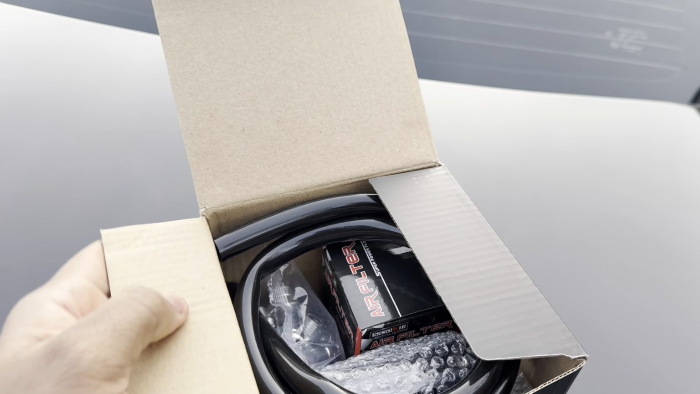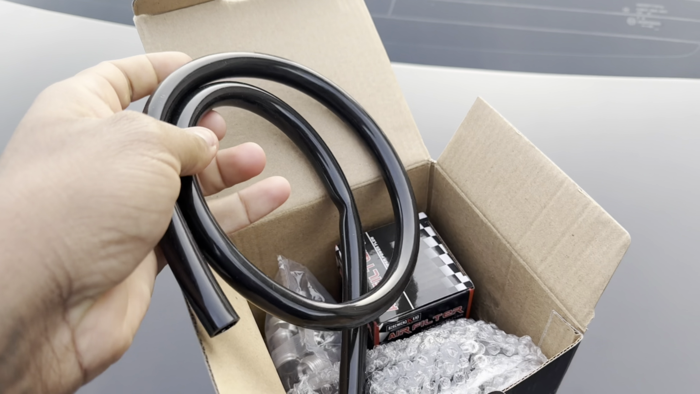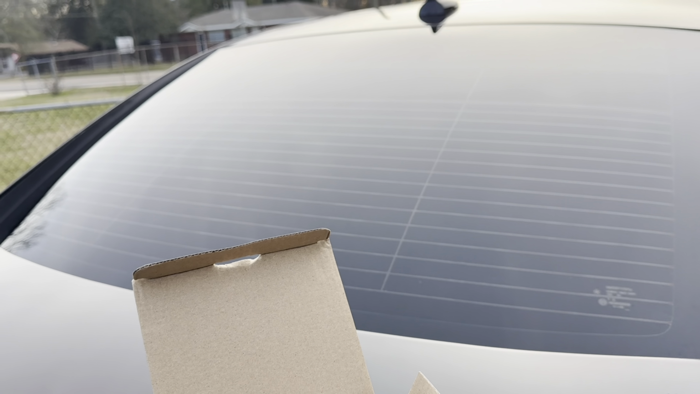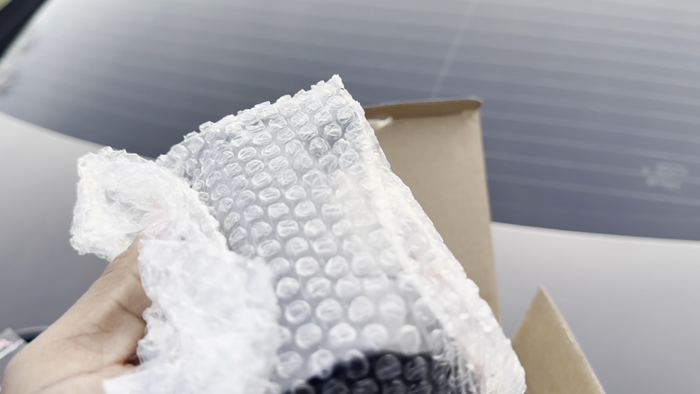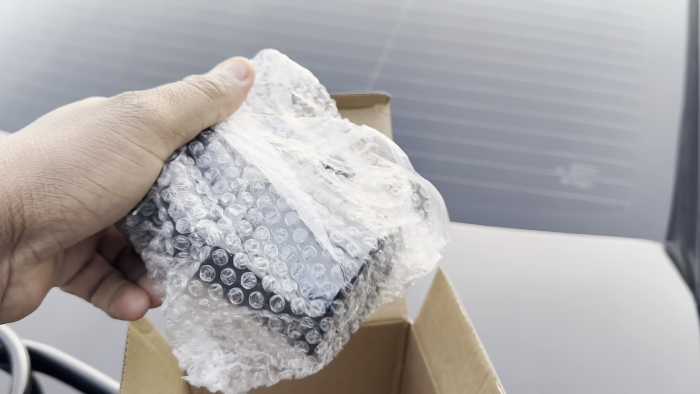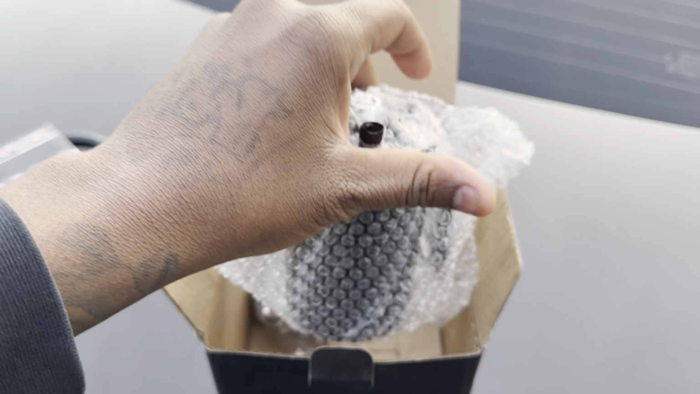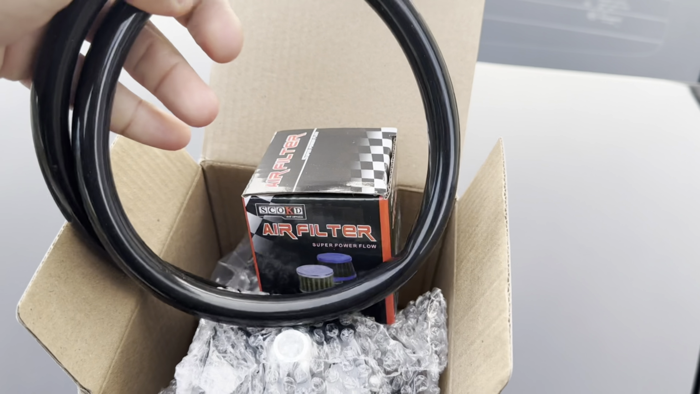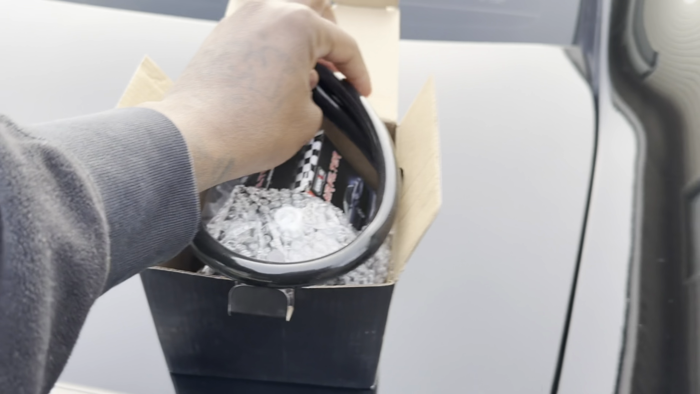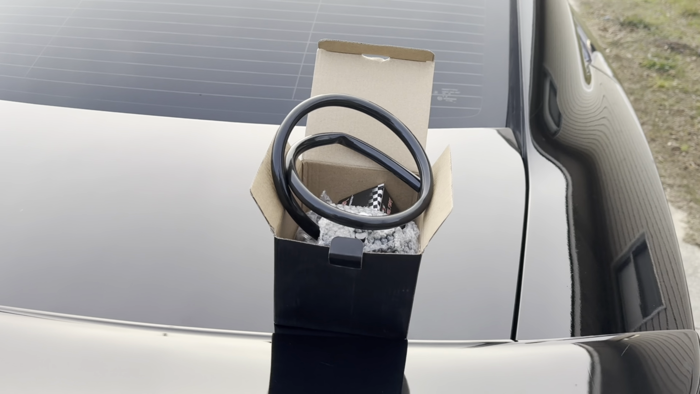In the mail today. Who can guess what that is? That supercharge on that bike. Yeah. But that's for the next episode. We'll hit up Daryl here, get him down here, let him slap that on for us.